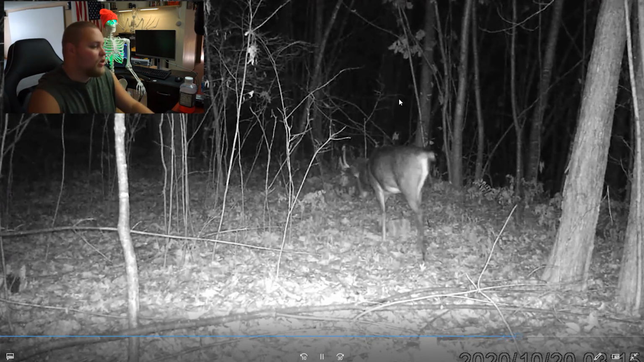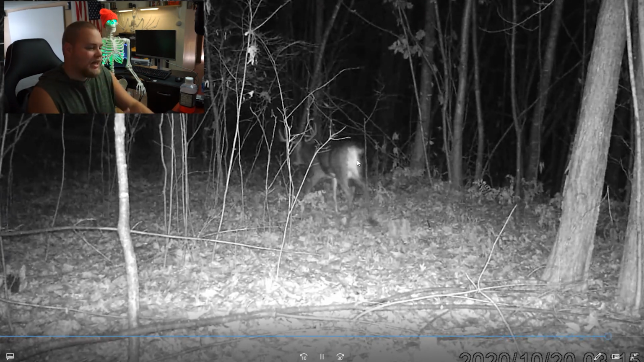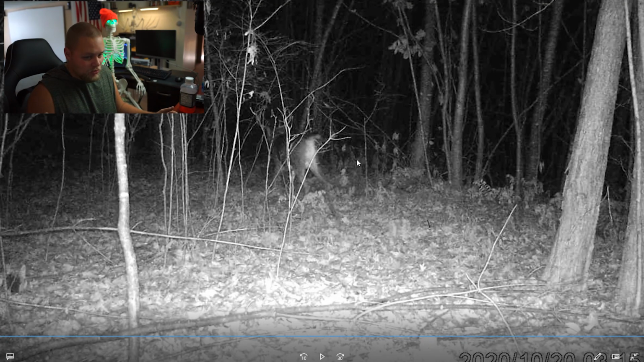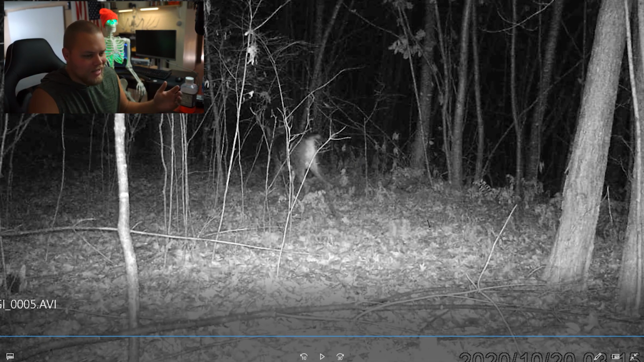But this is the only bright spot from the public land cameras at all. Swampland got nothing the last few days. I left it out there for 3 days. It literally only had me on there twice, even though a deer walked like right in front of it while we were in the stand. I think it was angled badly.